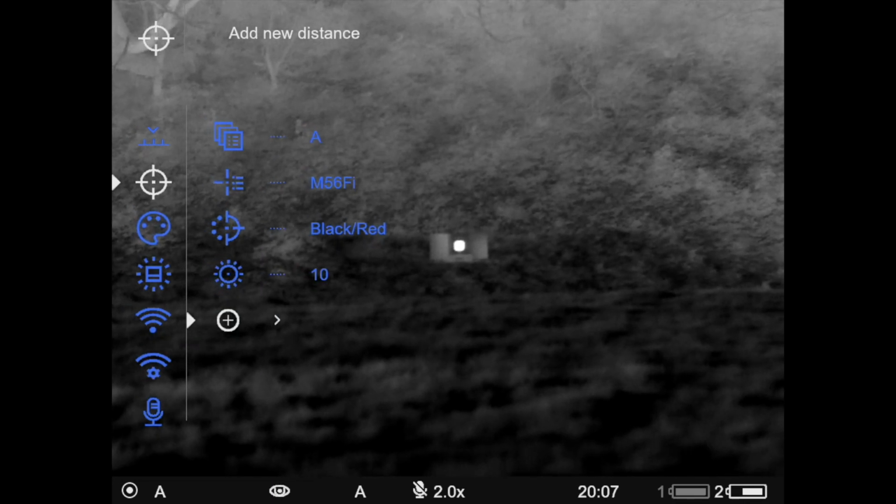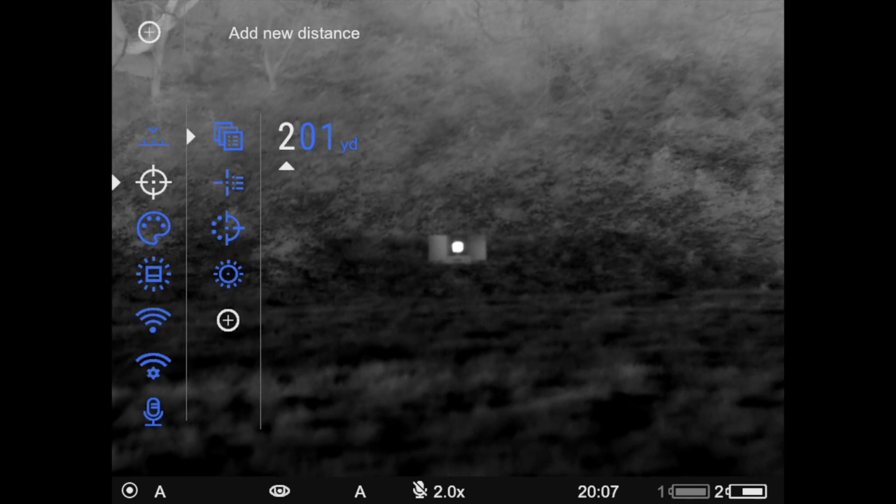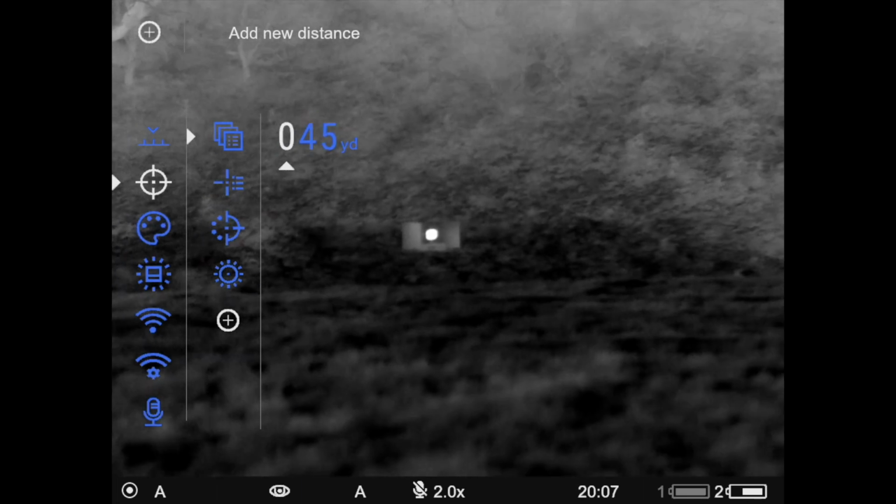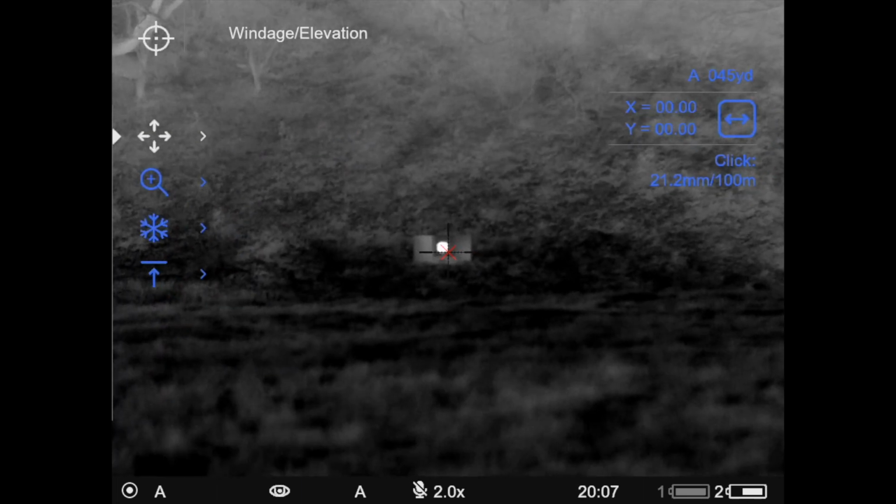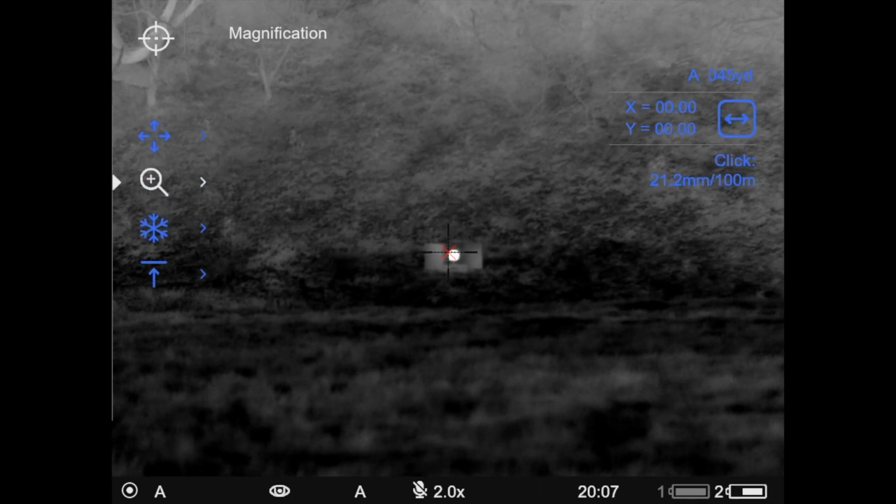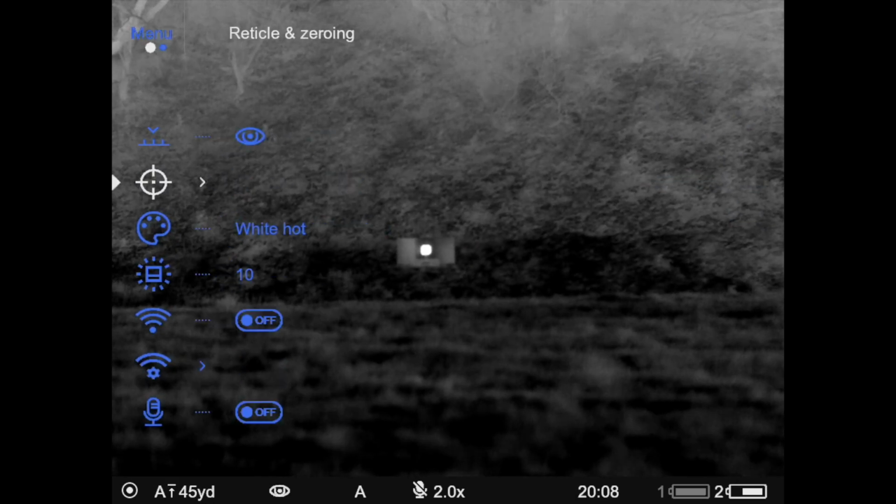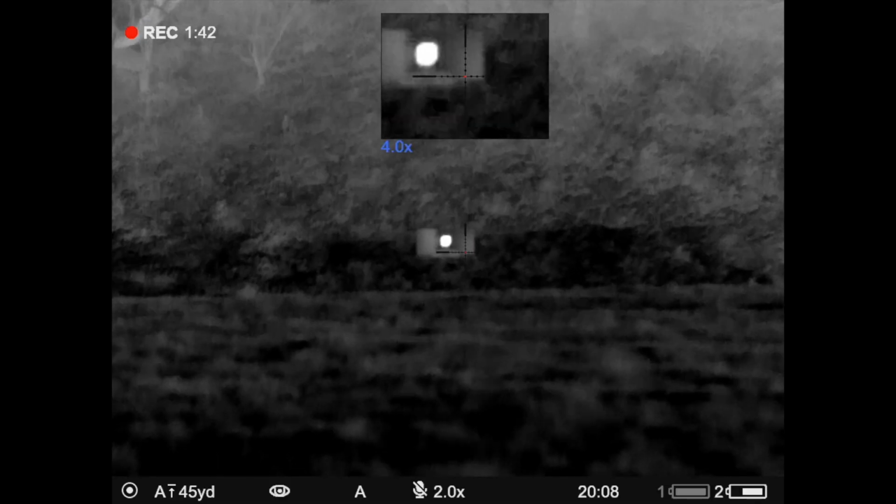Add a new distance. We'll call it 45 yards, and then effectively what I'm going to do is I'm going to freeze the image, and then I'm going to move the windage right the way over there, like that. It's probably going to be somewhere in the region, and then back out of all the menus, and then take another shot.